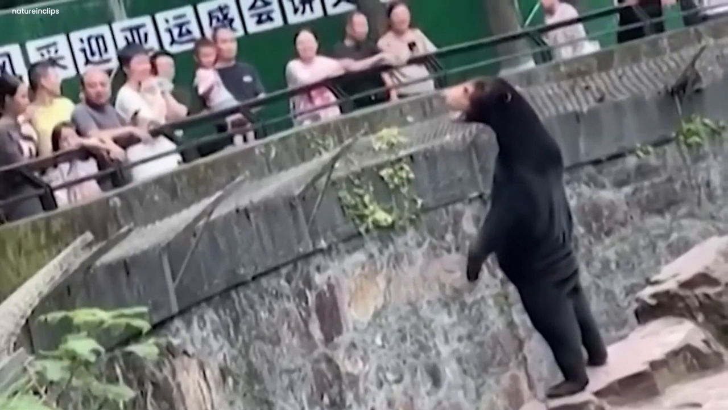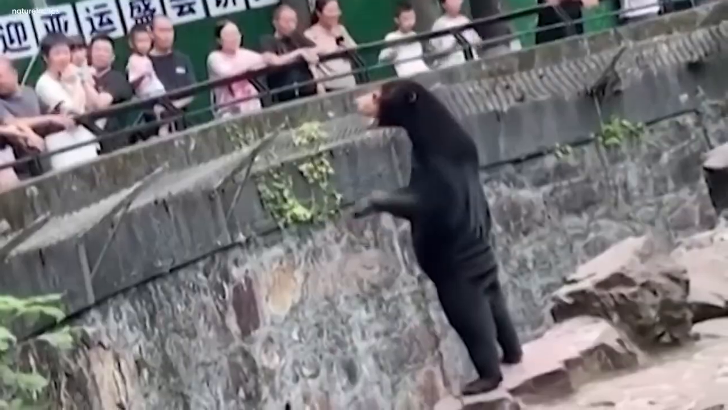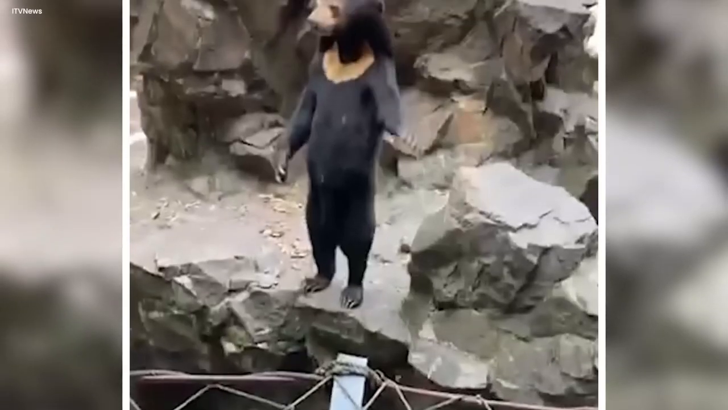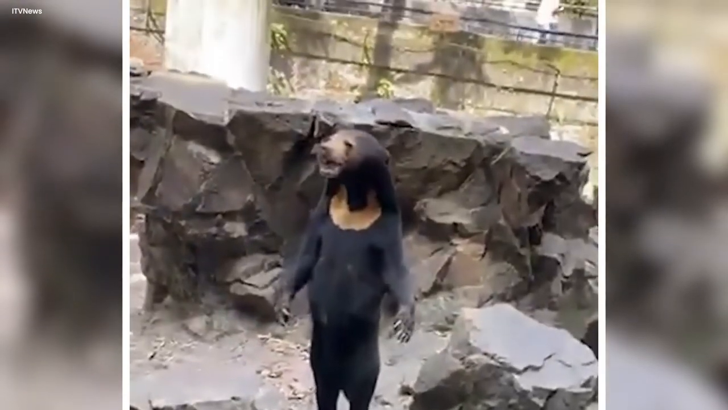This bear was enormous, and it peered out at the crowd through the safety grill. People from all around gathered, their eyes wide with amazement.